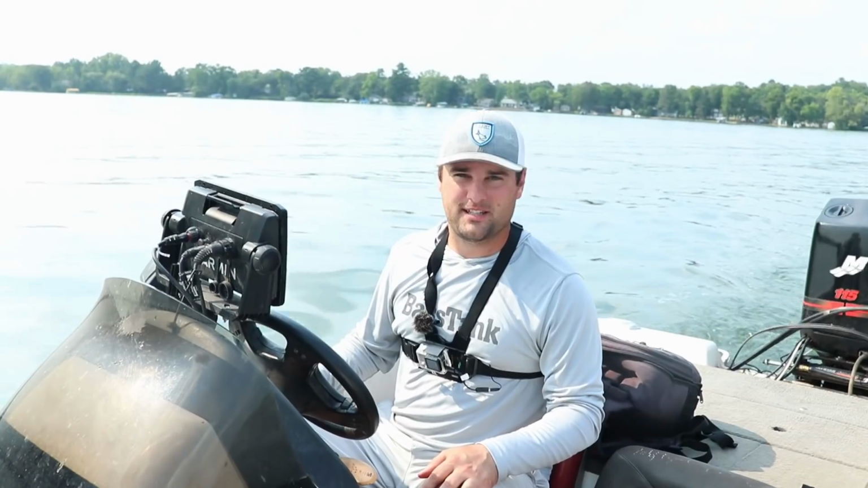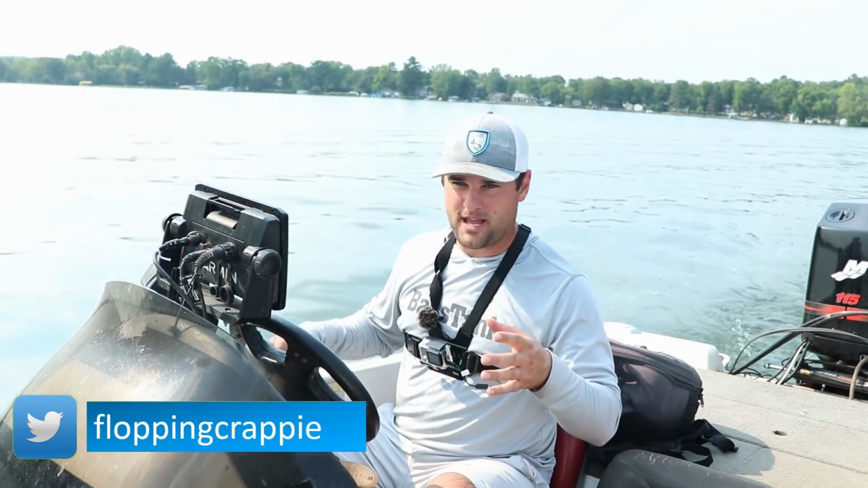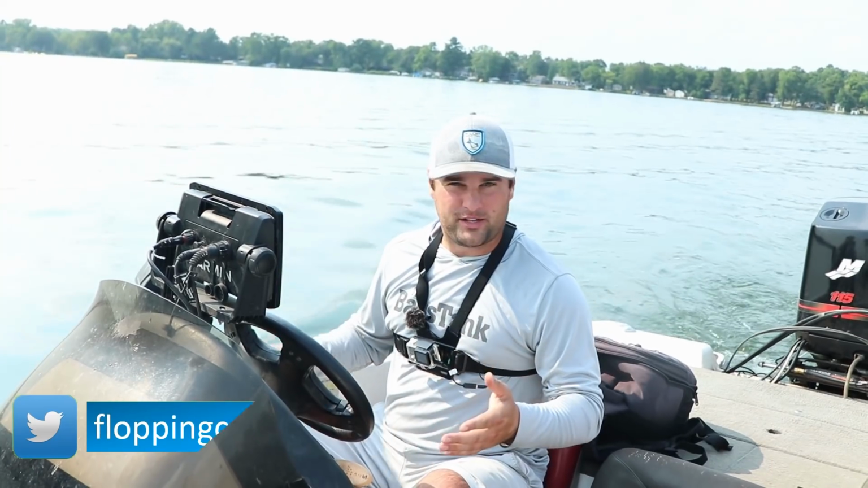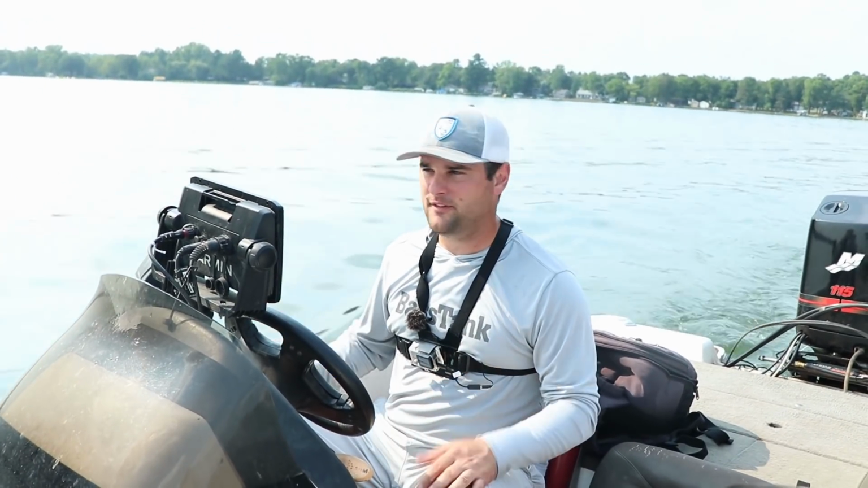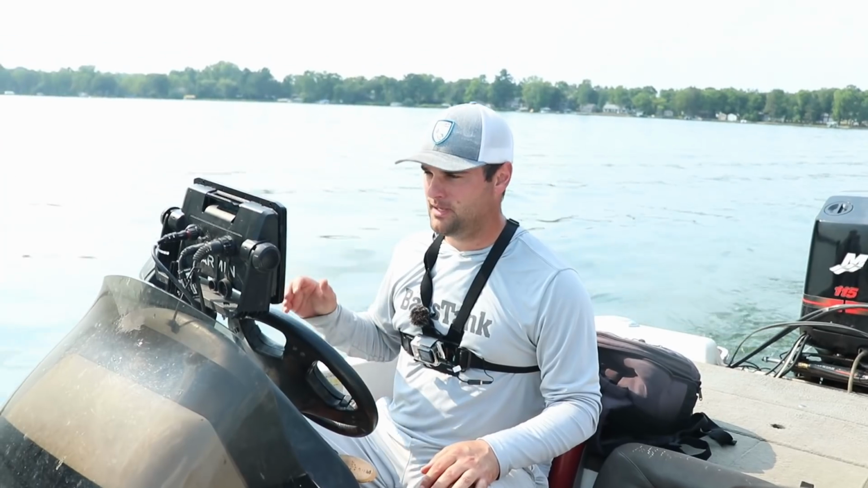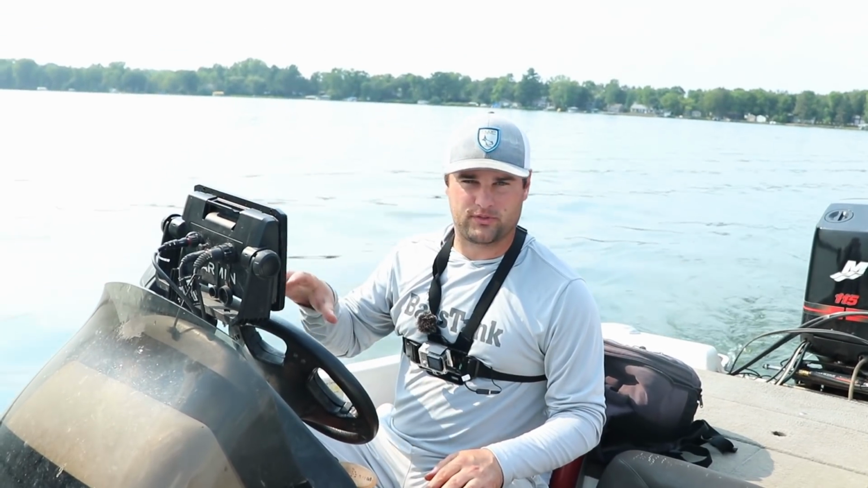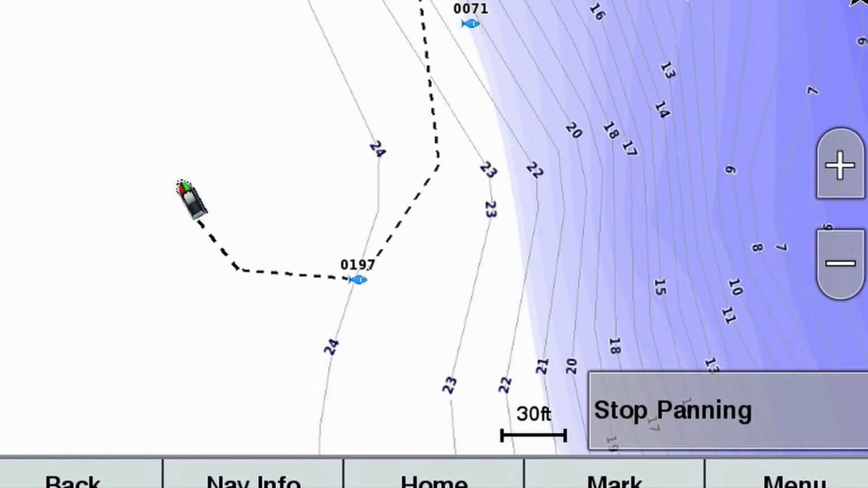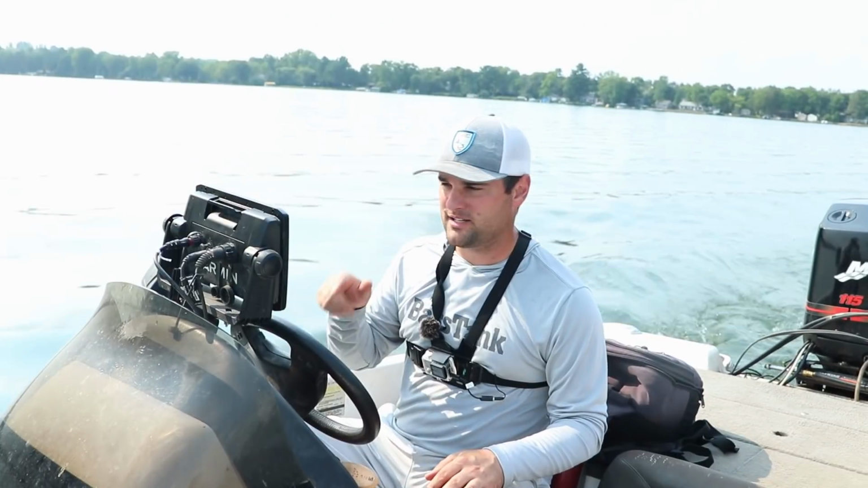It's like 93 degrees today. These crappie are going to be out in the deeper parts of their summer patterns, probably around that 20-foot mark, give or take 5 feet. So we're going to try to find schools of them on brush piles on this lake. We're going to mark those brush piles with waypoints and then find our way back to these waypoints.